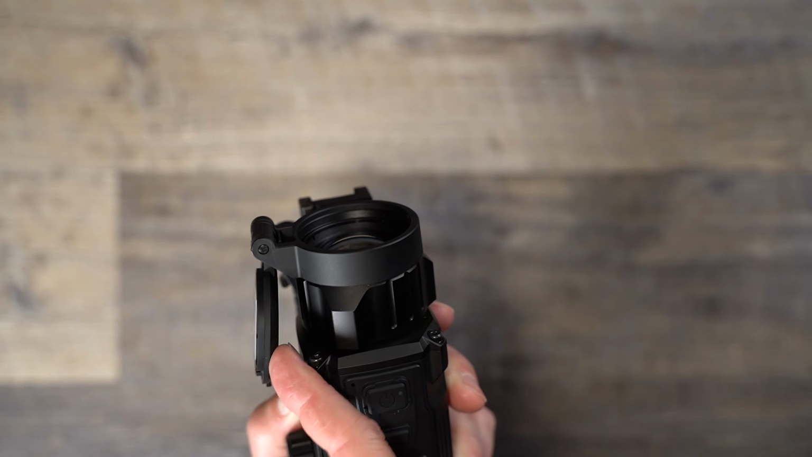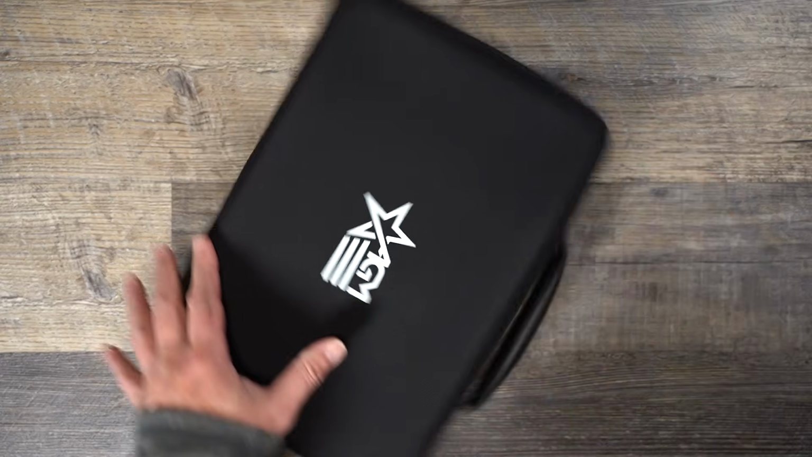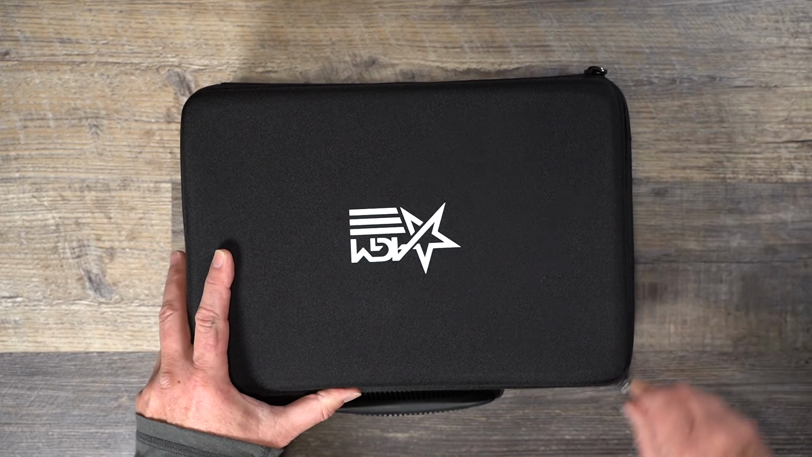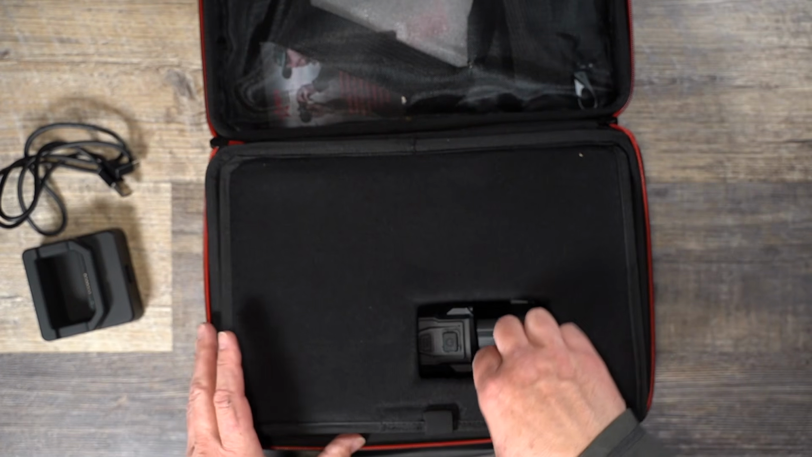AGM does ship the new Rattler V2 in a very nice carrying case, and they come with a ton of stuff inside the case. When you open it up, you'll see that you have this top storage area and then another layer of padding before the unit itself.